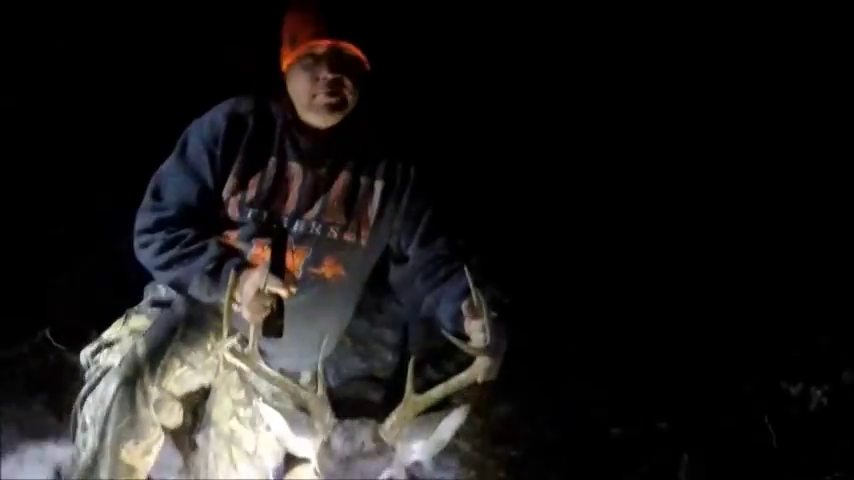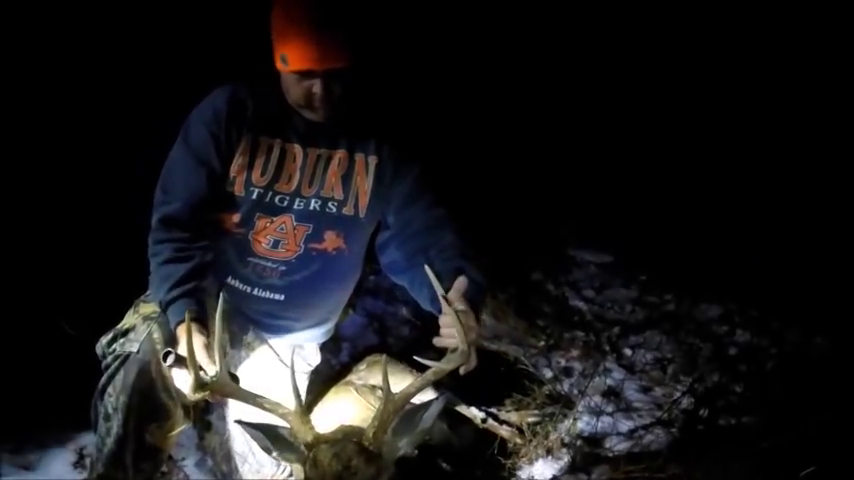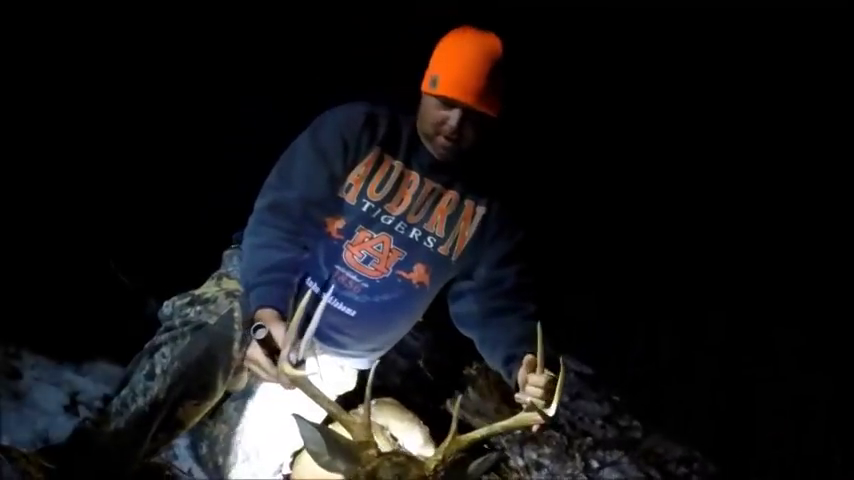That's what I'm talking about. He's stiff though. Get a little video there. That's what I'm talking about. Was he about 18 inches? Close to it. That's a good symmetrical buck there. Yeah.